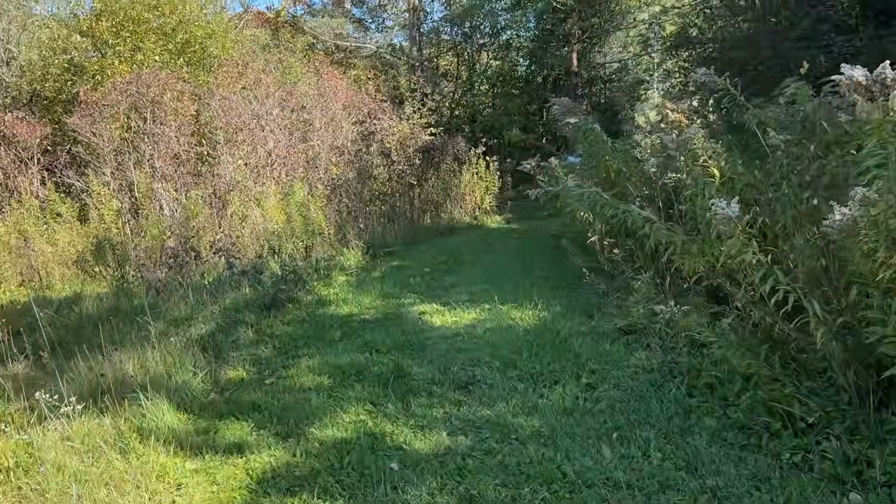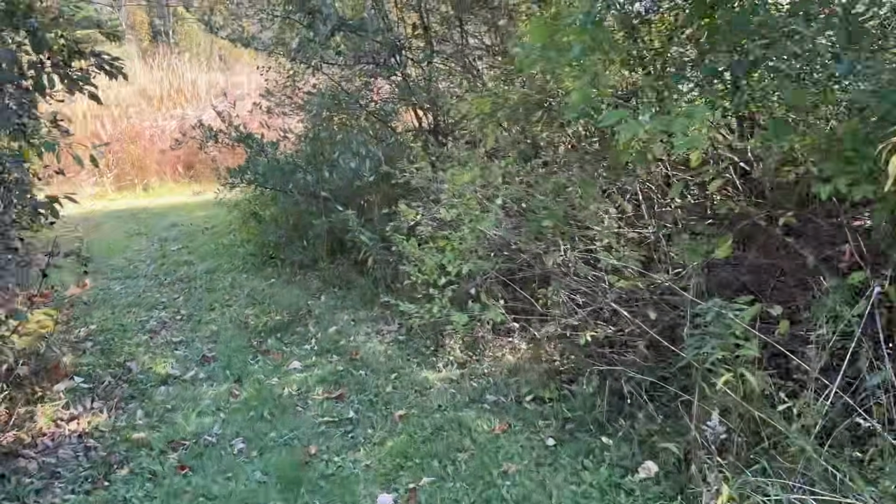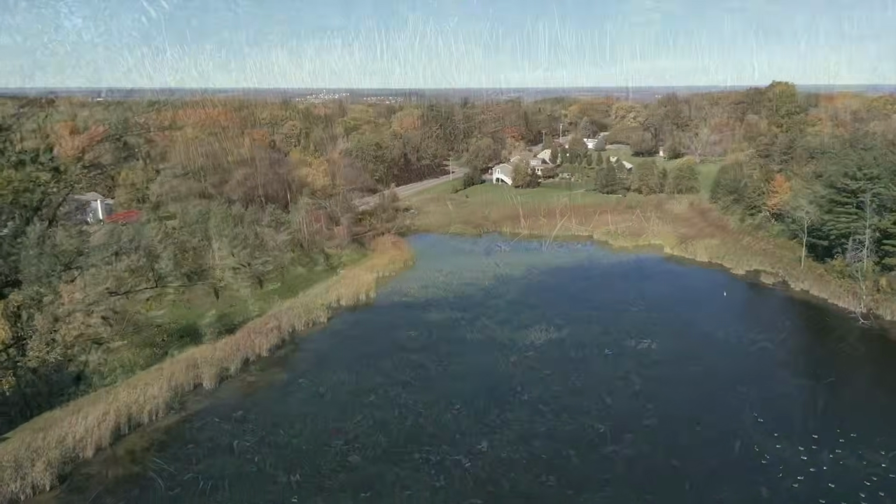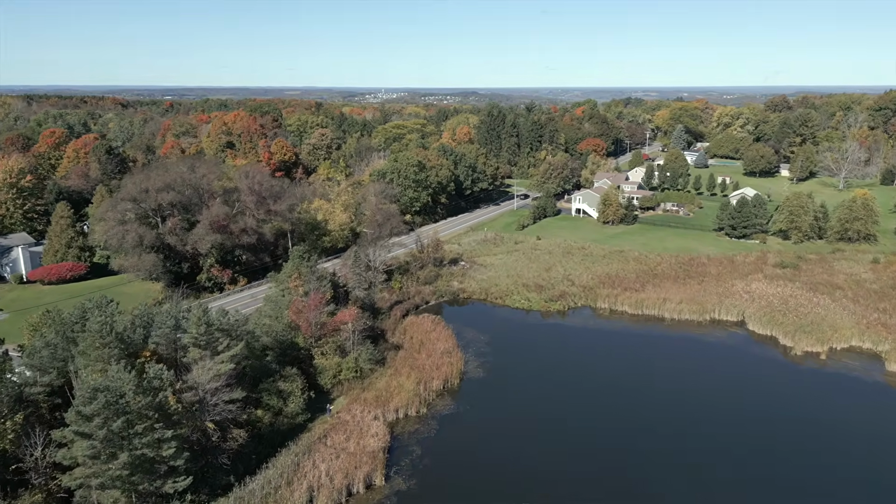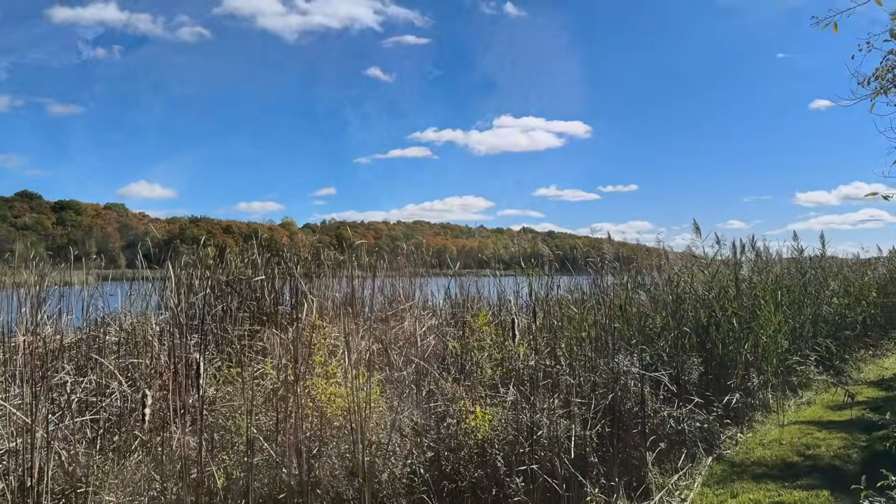See if we can walk down this little path just a little. Looks like the reeds are starting right there, so the water should be right after. Again, this is private property, but the owner has said, go do what you gotta do. Let's see if I can get you guys. Again, you'll see most of this on the drone. It's definitely a beautiful area.